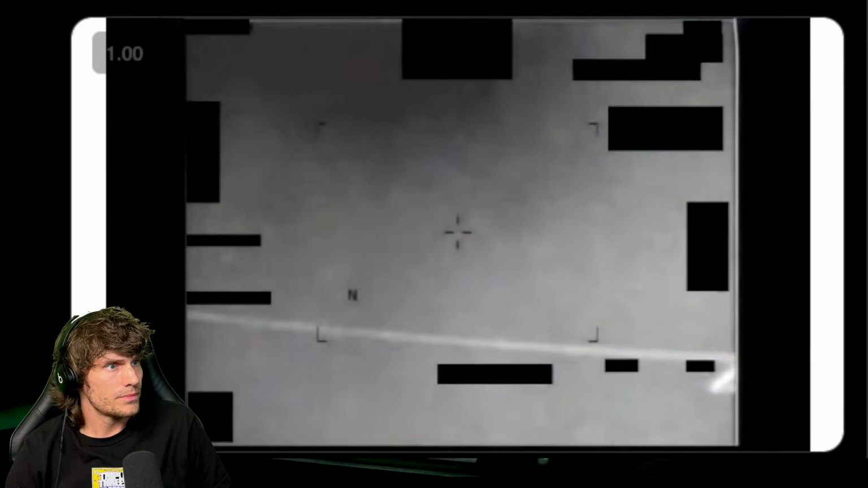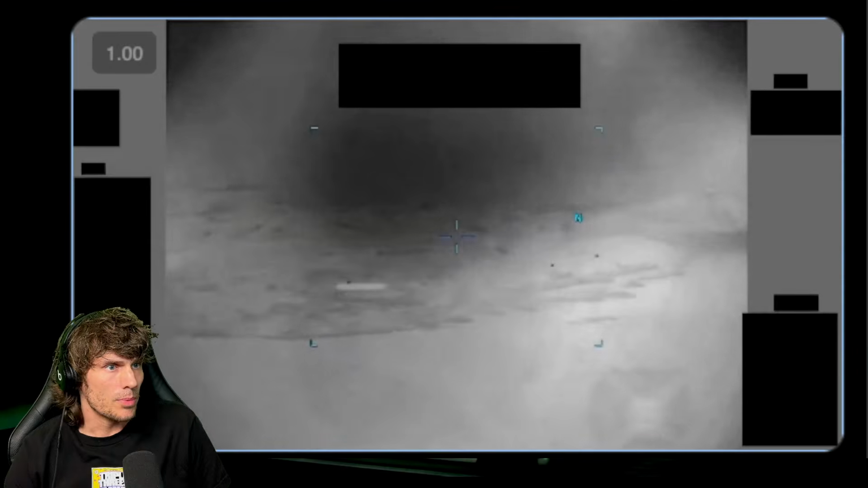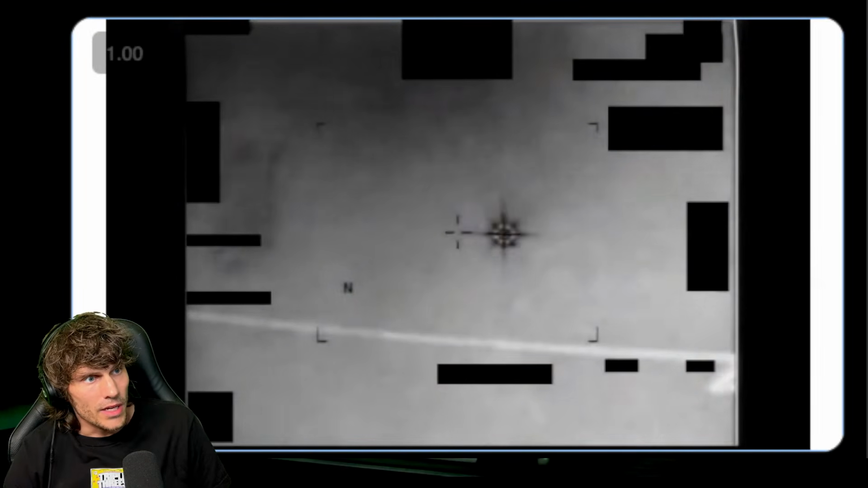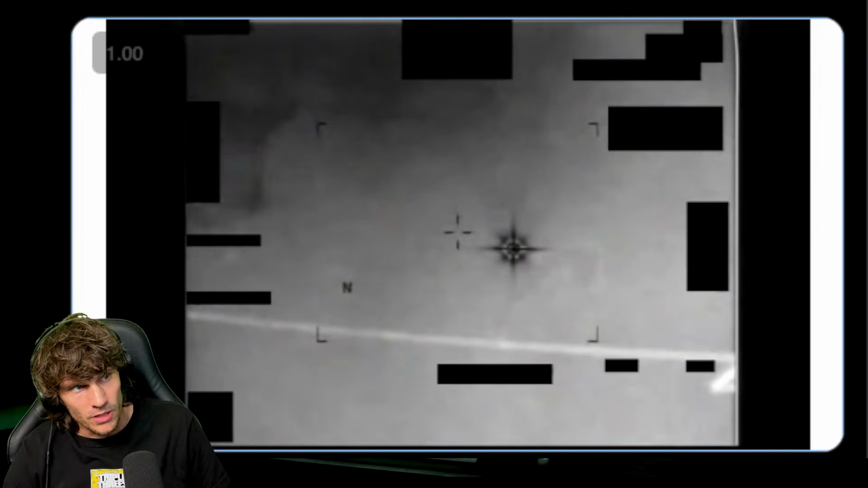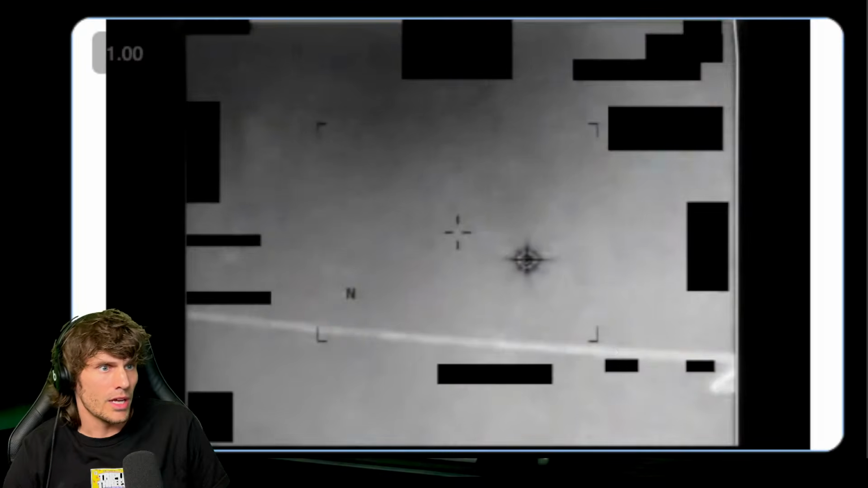Wild. I don't even see this one. Oh, upper left? Oh, my bad. I was looking at the... Oh, I did see a little bit of that, yeah. It's kind of a shadowy, cloudish... I don't know. Oh, I see the shape of it. I see what you're talking about. It does kind of look like a parachute, doesn't it? That's weird. I would love to know what that angle is of that.